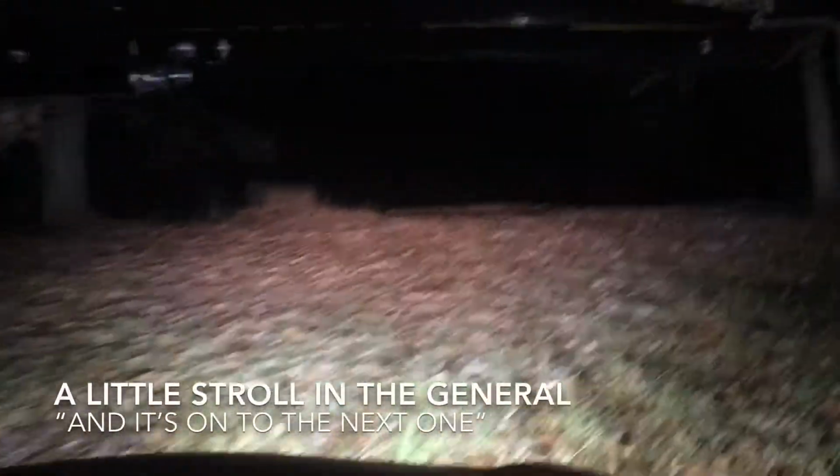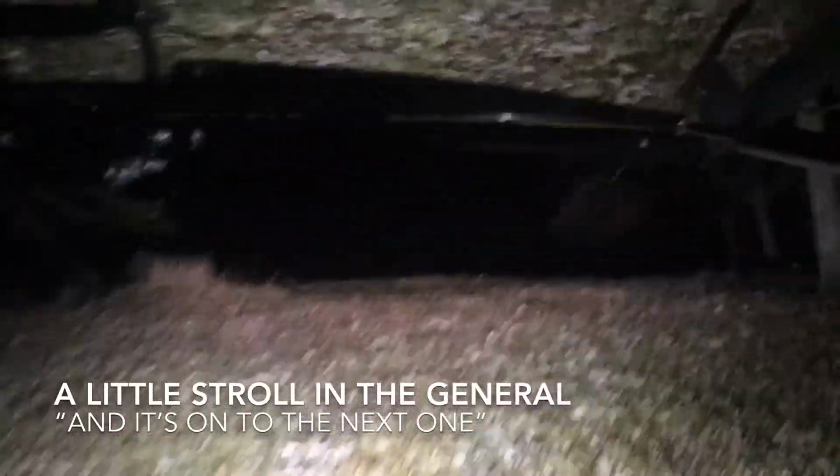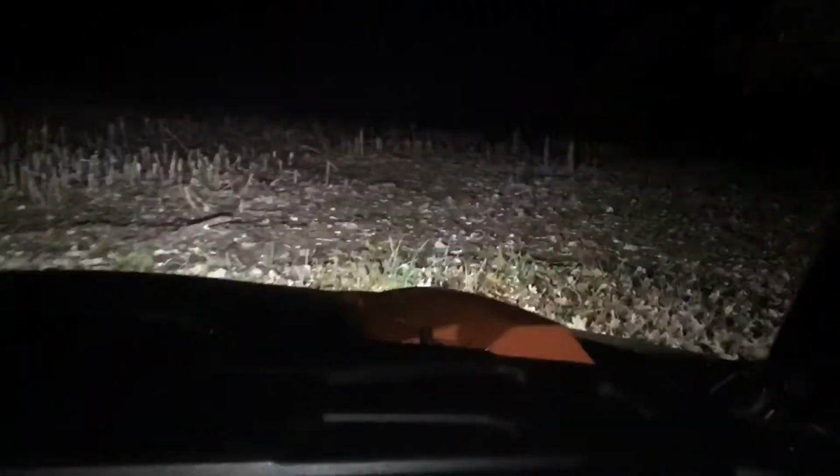That's a pretty good shot for Mike, shooting that fox. Yeah. He ain't been hunting with us. I don't know how long it's been since he's been with us. It's been a while. 129 yards.